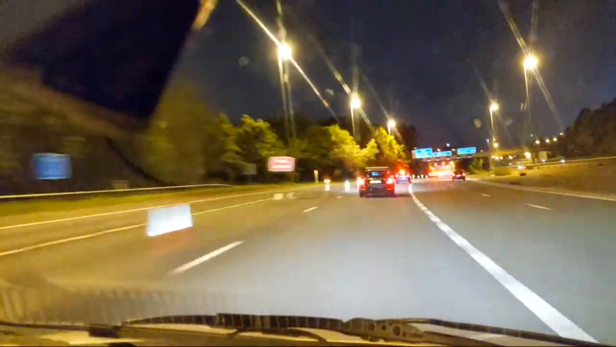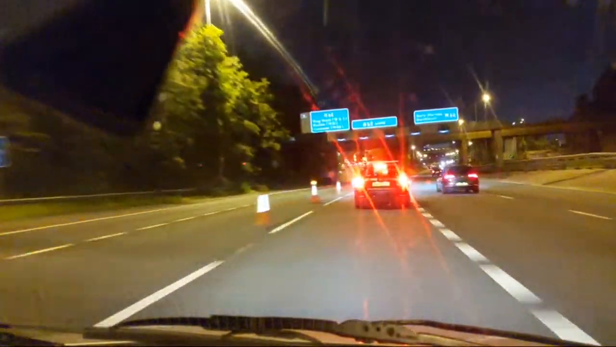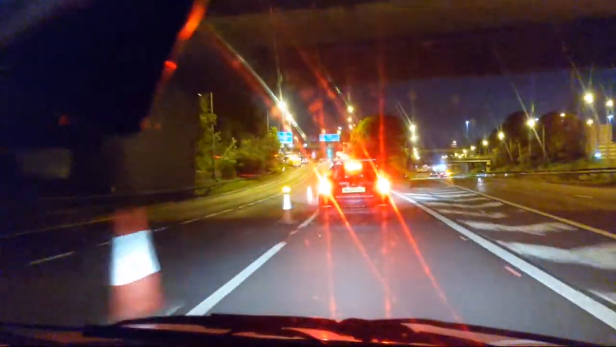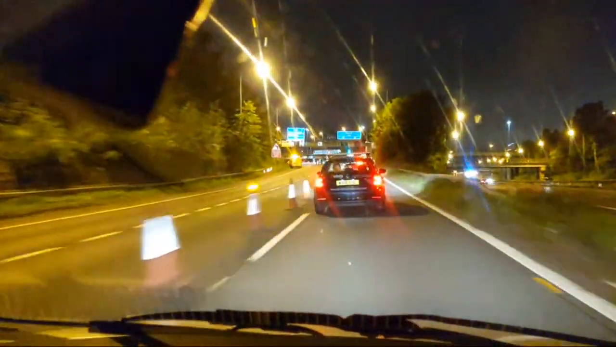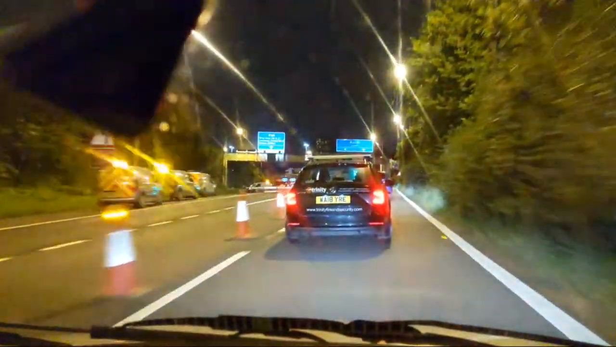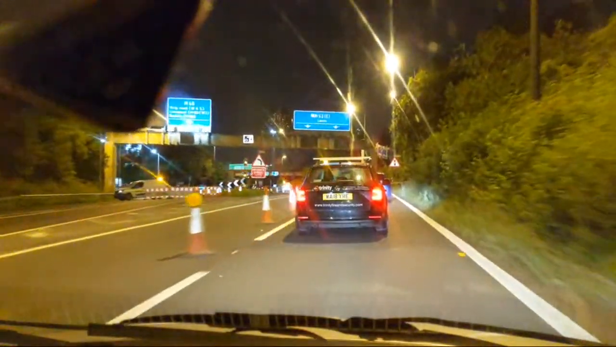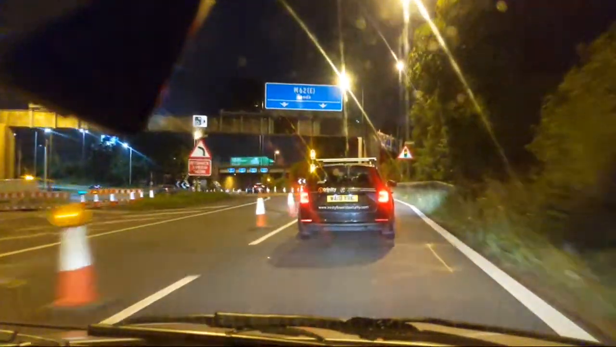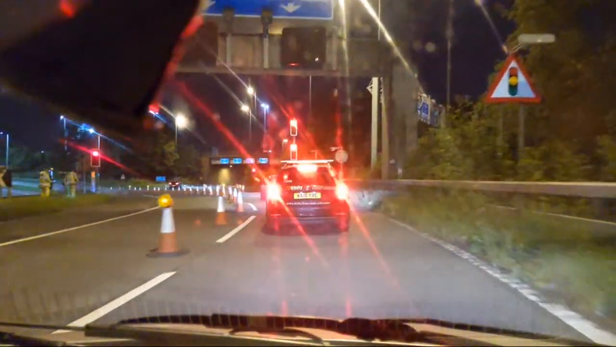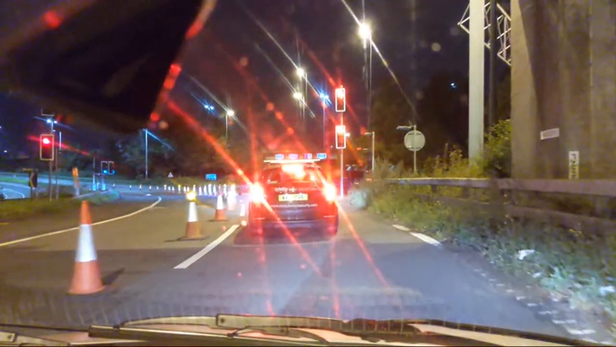It just means we have to go through the traffic lights rather than just the slip road. This car likes its brakes. Obviously doing some work on the slip road, but we can still get up there, although not at the minute because the lights have changed, annoyingly. Got some men stood there. What are they doing? You can't see now.